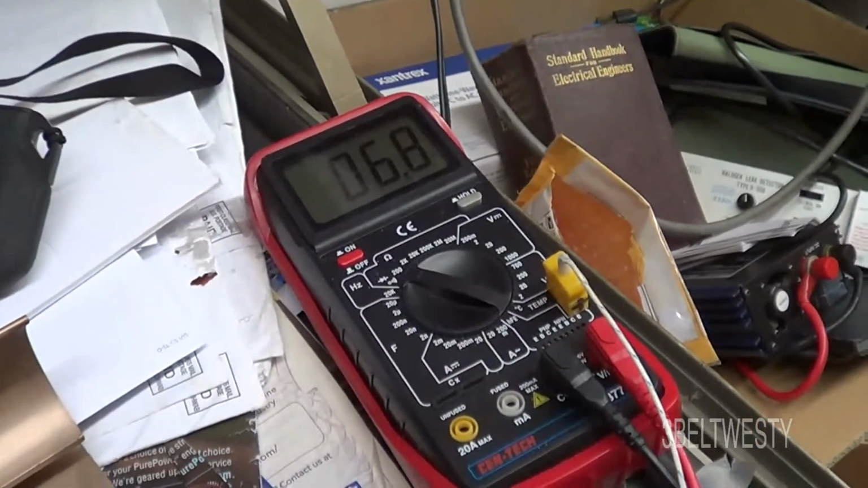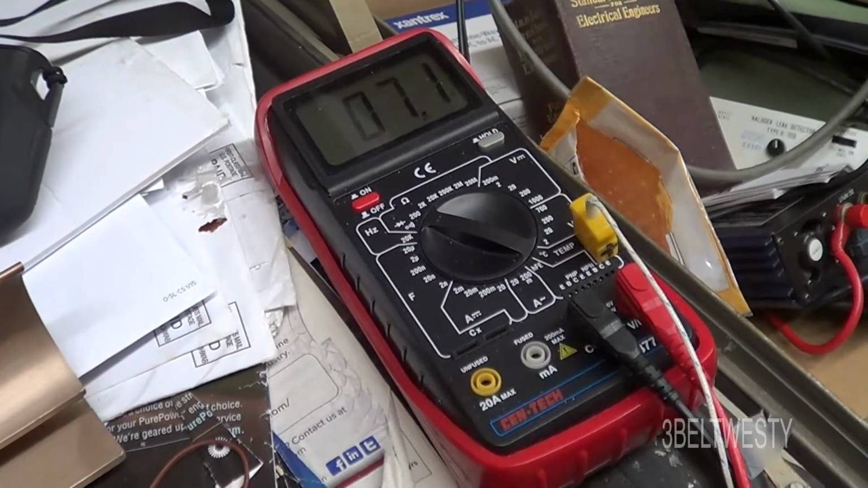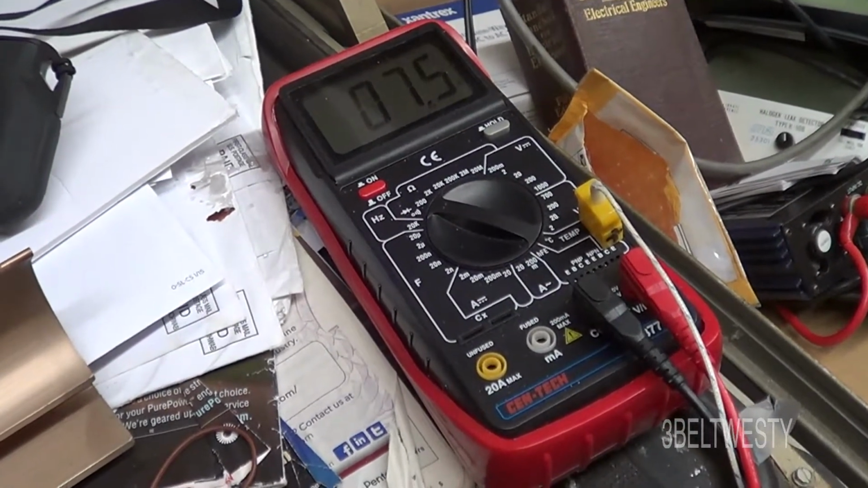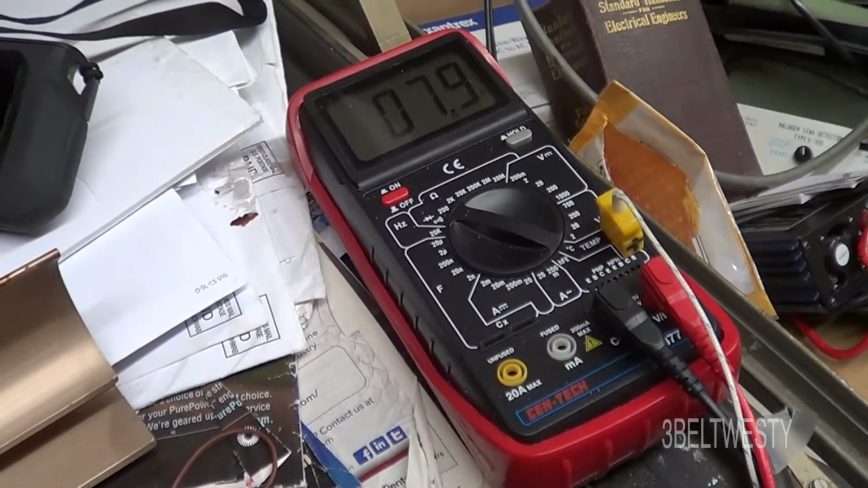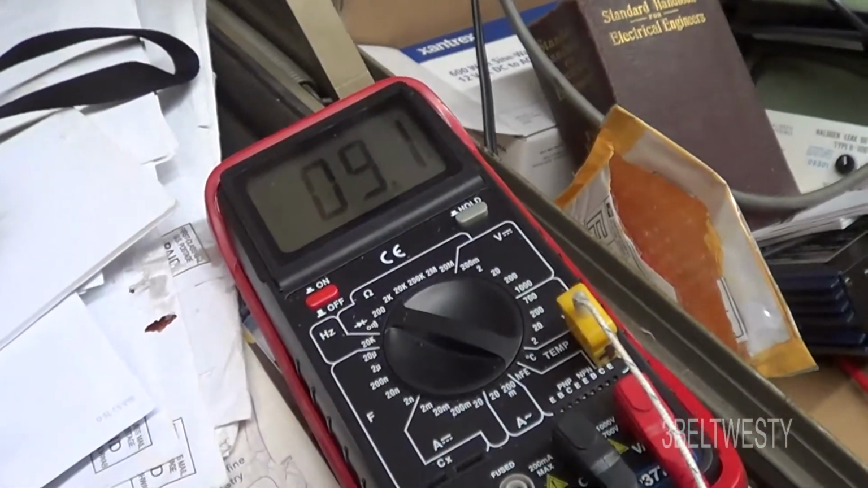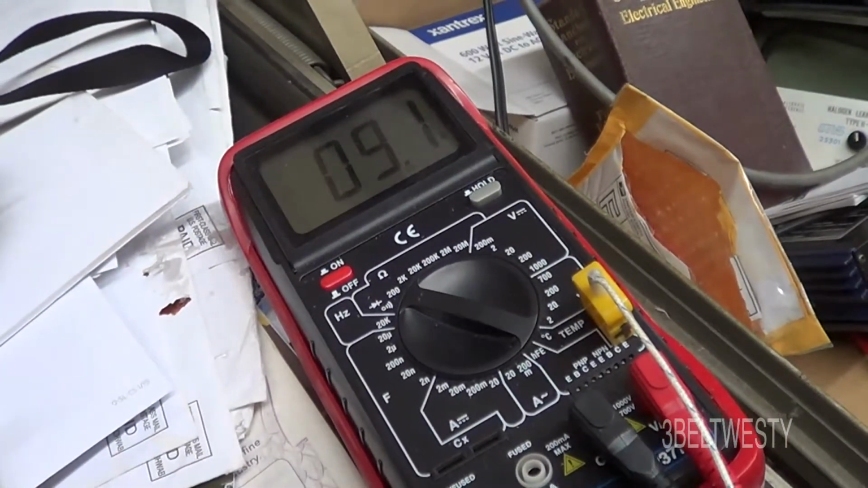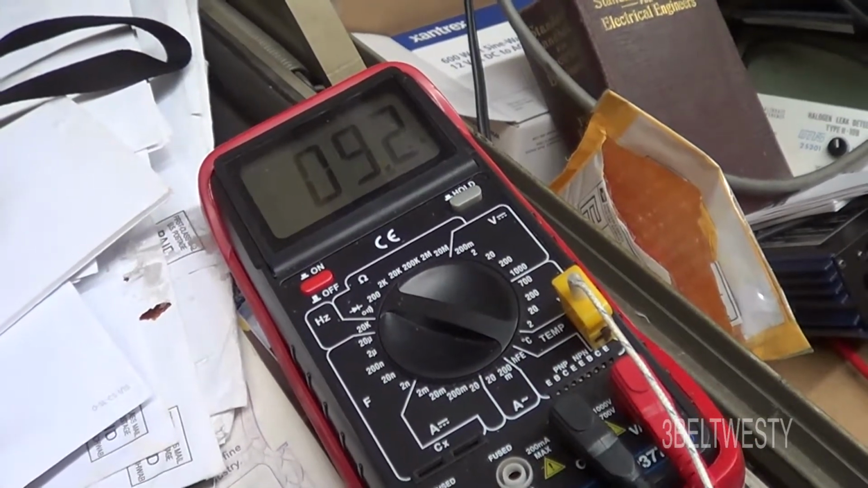Heat it up here. It's getting a higher resistance the hotter it gets.